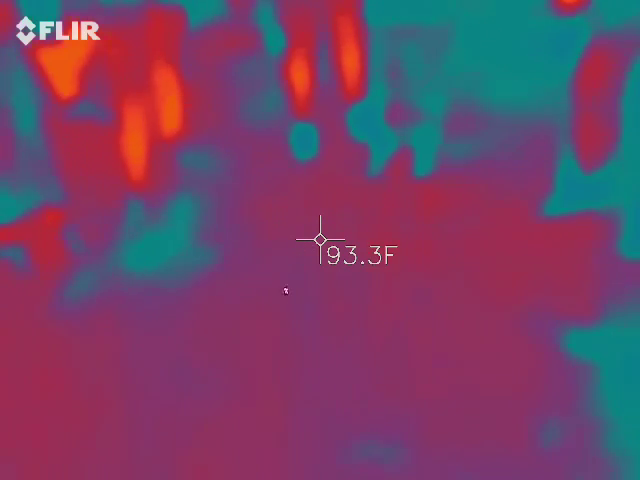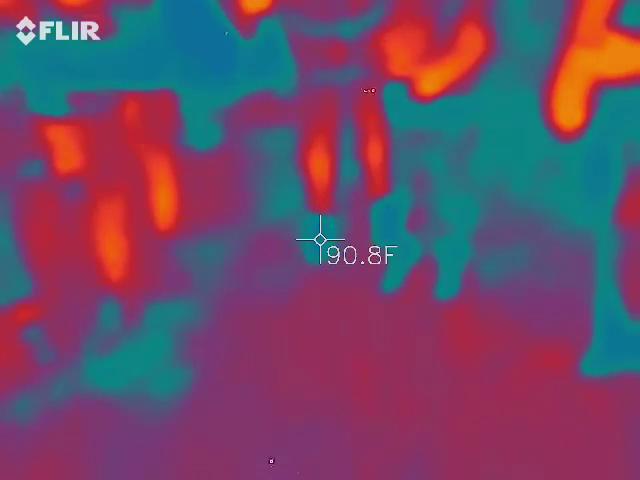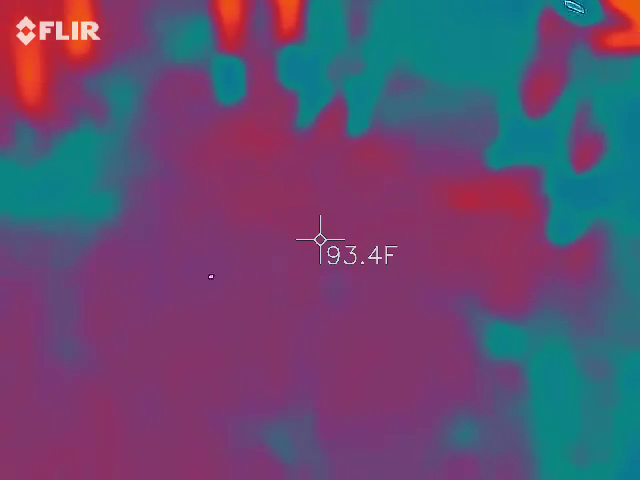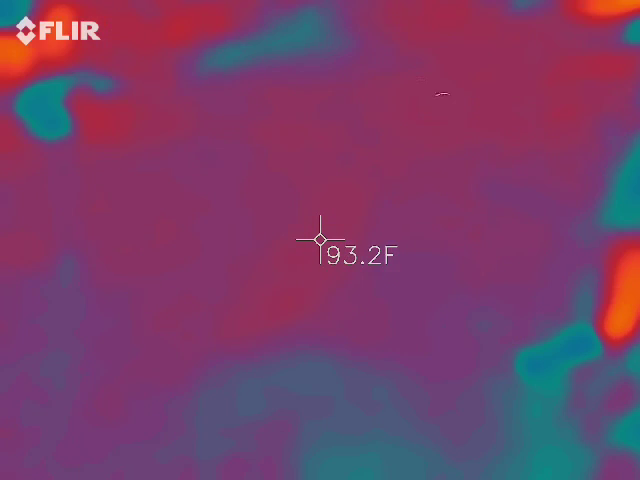Get closer to the machine with the lights. I actually want to head back here. You said you were getting some voices back here.